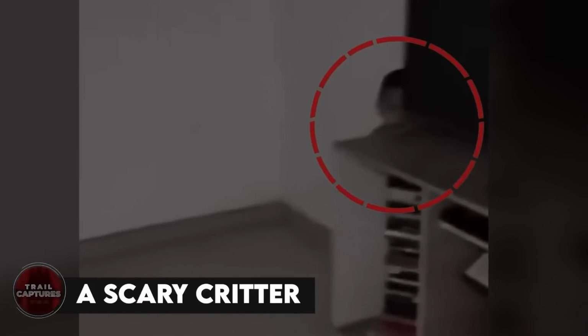A scary critter. A dog-like creature that was bent over was captured on camera running away from something. This makes me curious. Was it scared or was it trying to escape after doing something wrong? Despite gaining millions of views online, nobody has been able to identify exactly what it was. A creepy stalker.